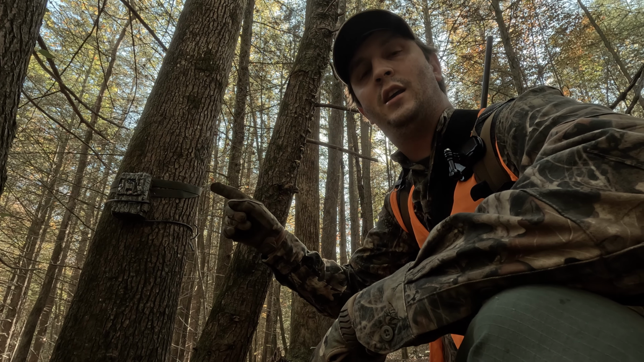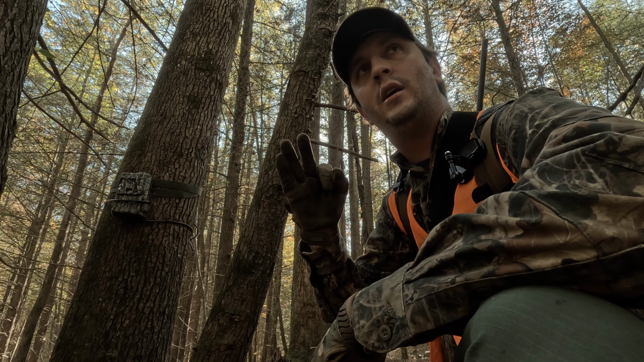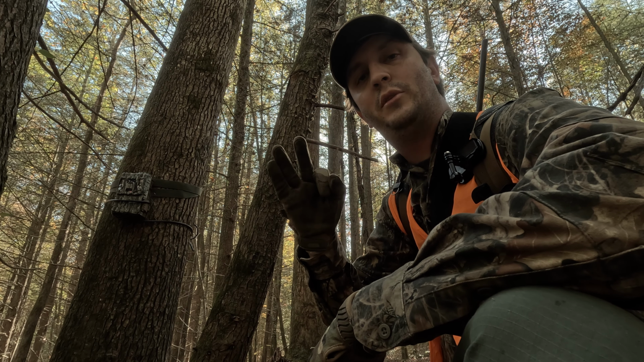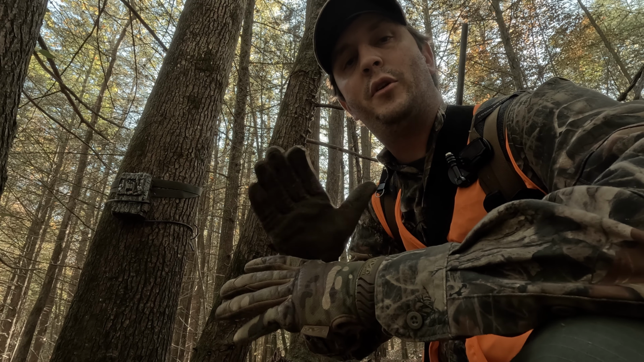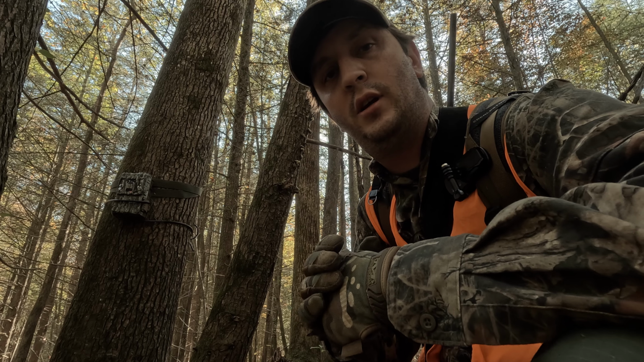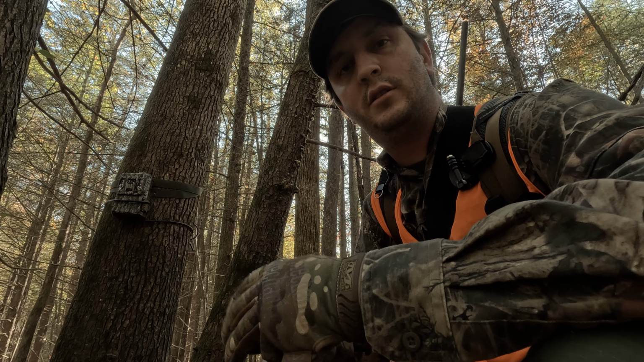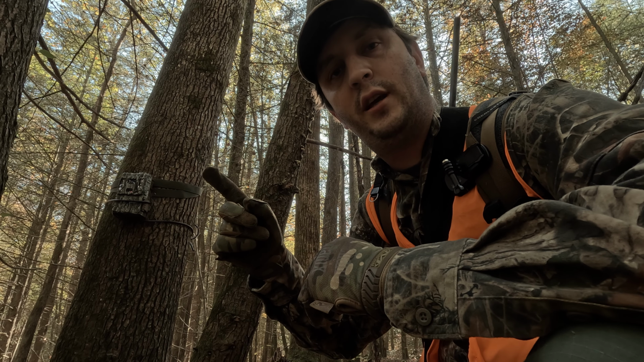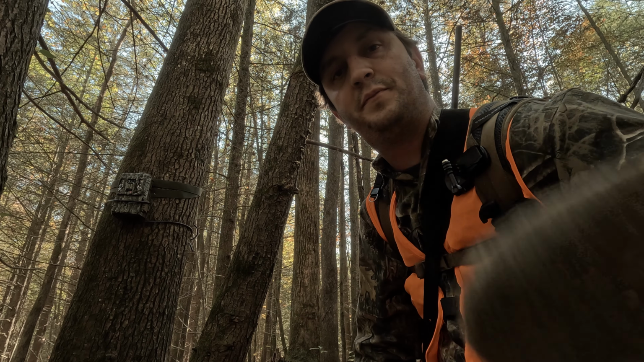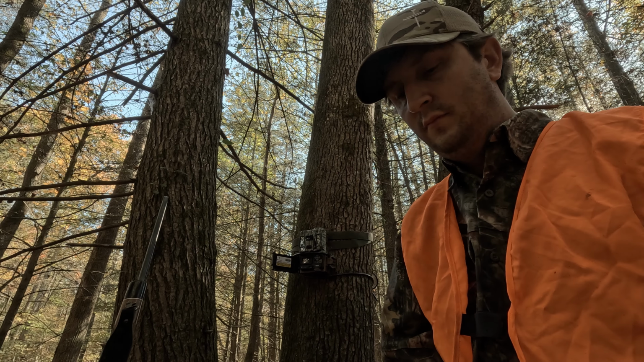This camera right here, been out for probably 3 months, almost three of the better months of the year. It's the end of October right now. About a month till the rut's gonna start in this part of the state. So probably the next month, October, November, December, are probably the best months. But let's check this thing out, see what's on it. We'll do this together, see what we got. Here's the card right here, 3 months.